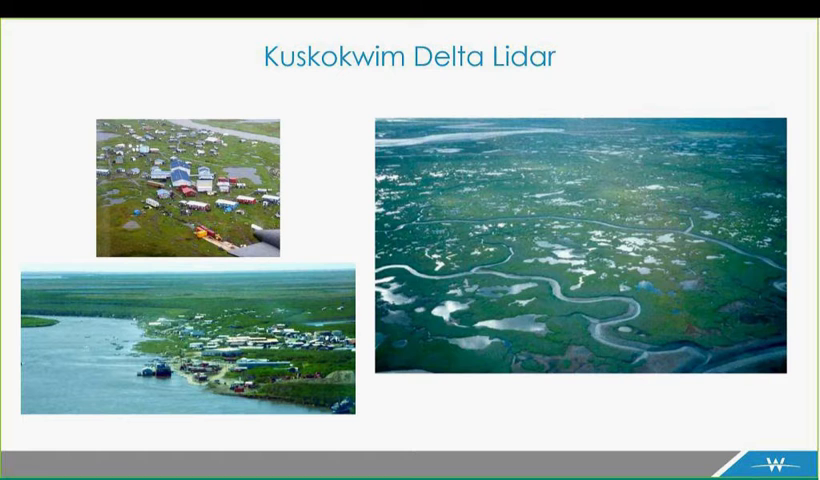And any kind of inundation study or flooding studies in these kind of areas where you have very flat topography like this, high-accuracy elevation data is very important and very useful.